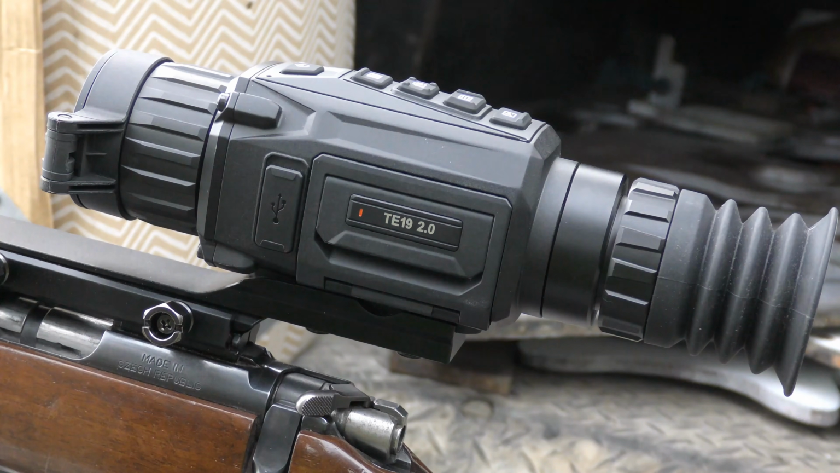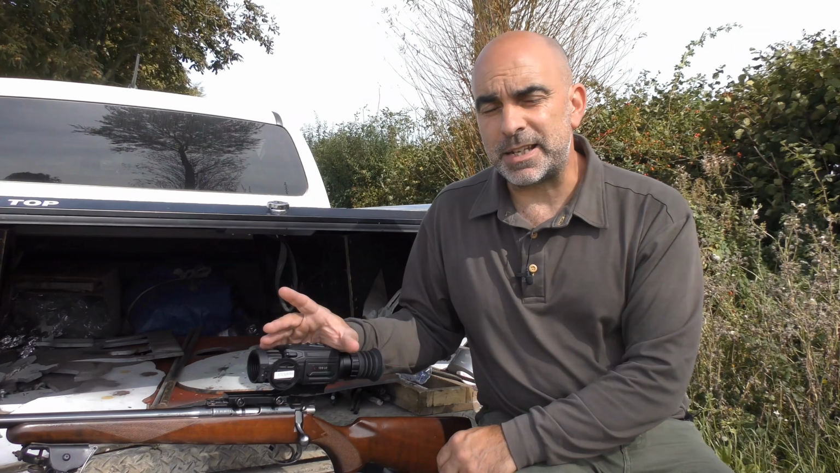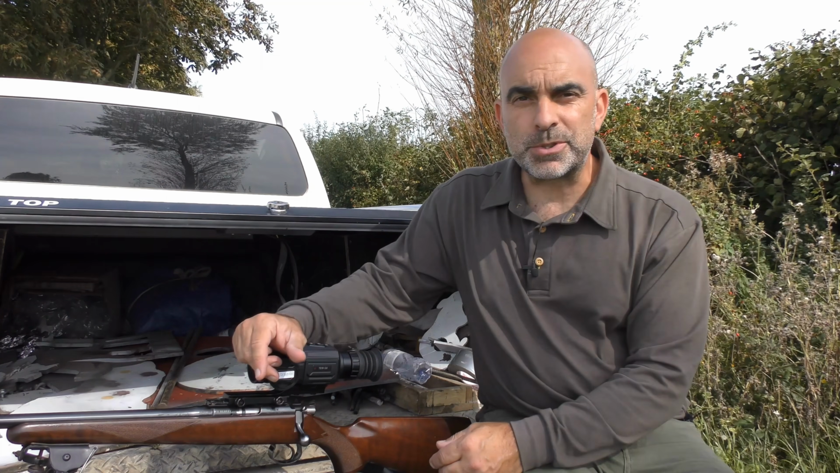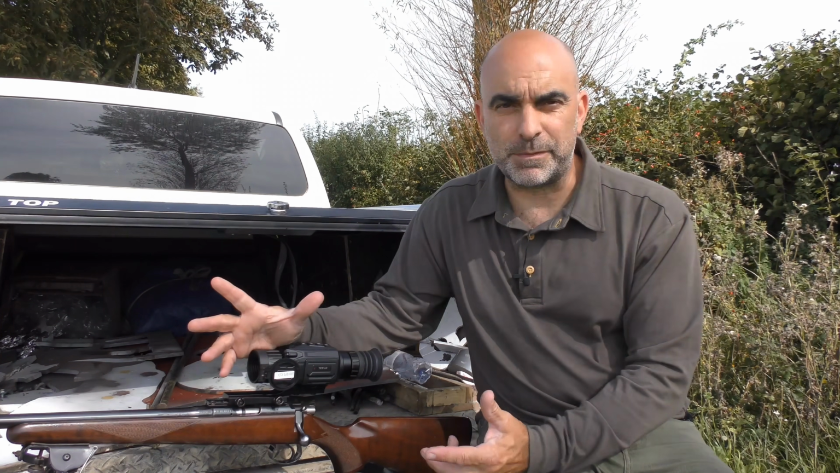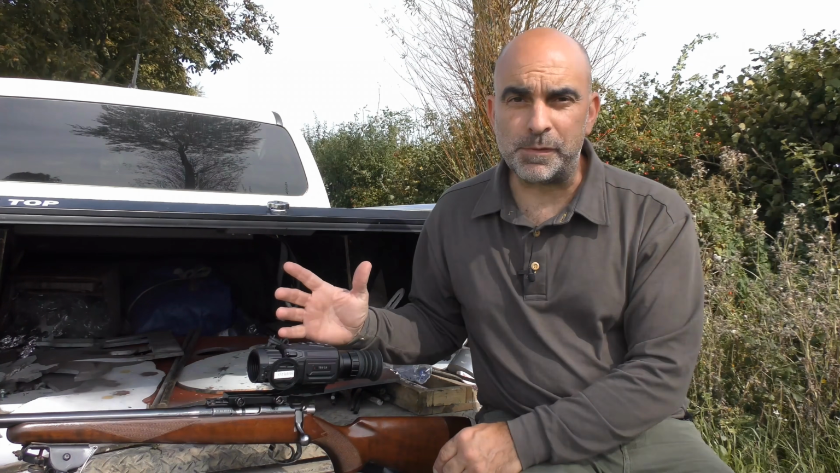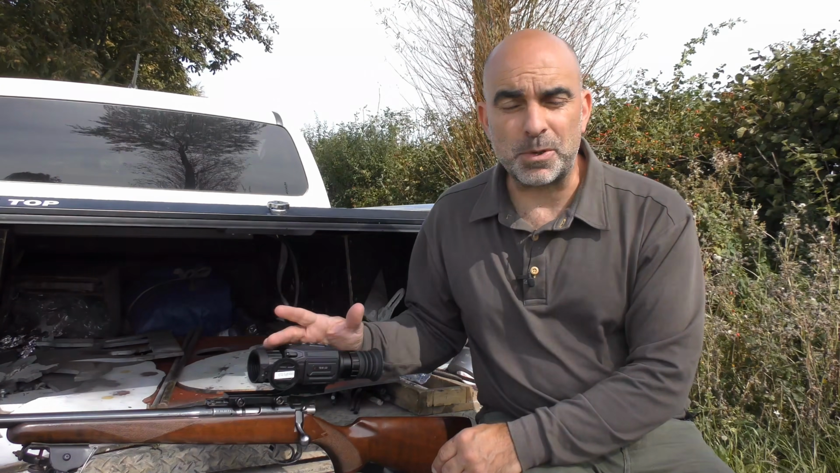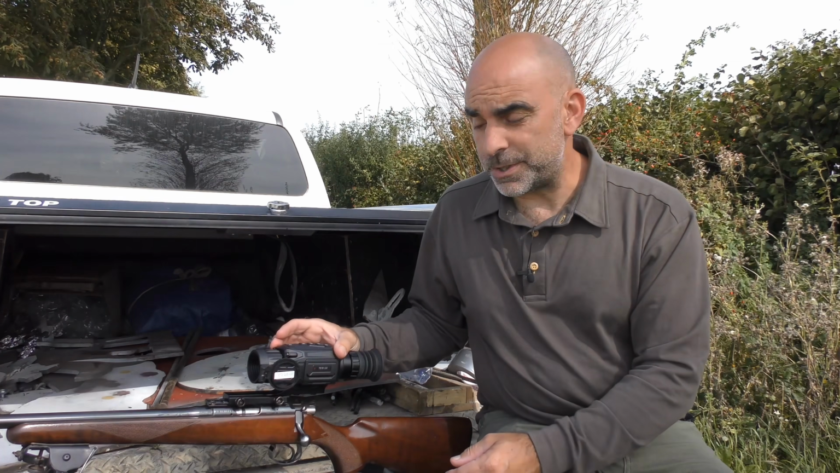The scope itself is a thermal scope. It's an entry-level thermal scope. It's primarily aimed at rimfire and air rifle use, so it's got a usable range, I would say, of probably about 100 yards, certainly for rabbits and small game like that. So ideal for close range ratting, rabbiting, maybe even a little bit of foxing if it was in close. It's also nice and easy to use.